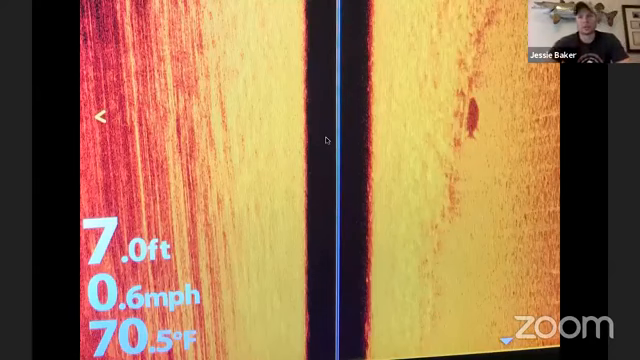Can you see my screen, Jess? Yeah. Okay. One guy just commented he couldn't see the screen, but it was like 7 minutes ago.